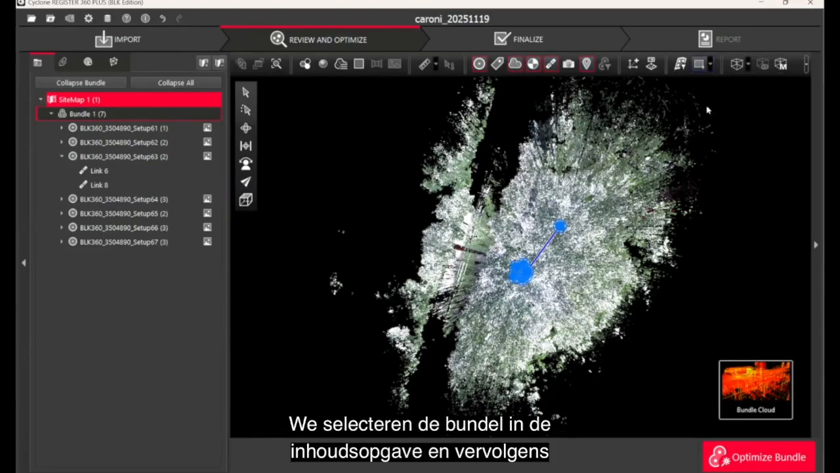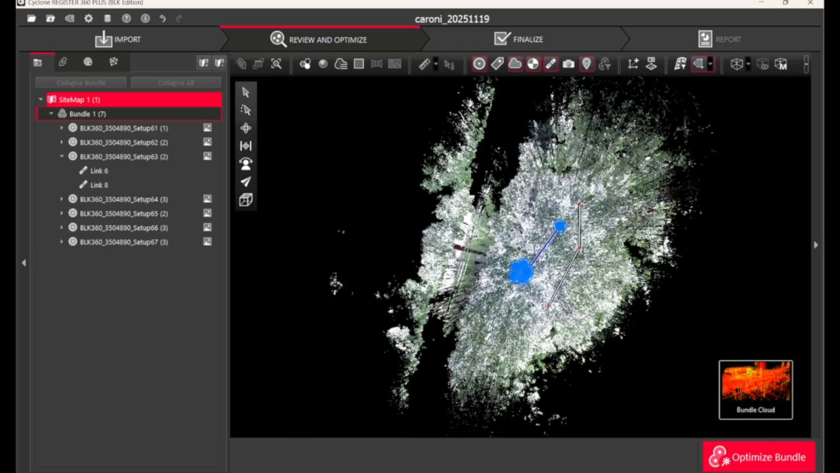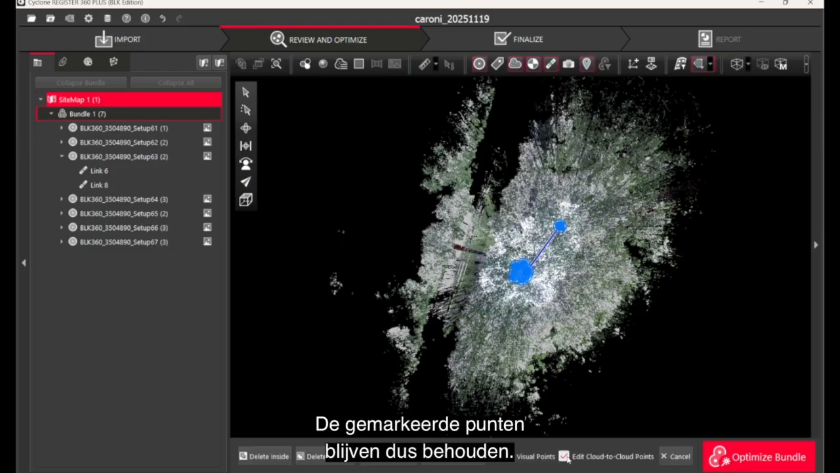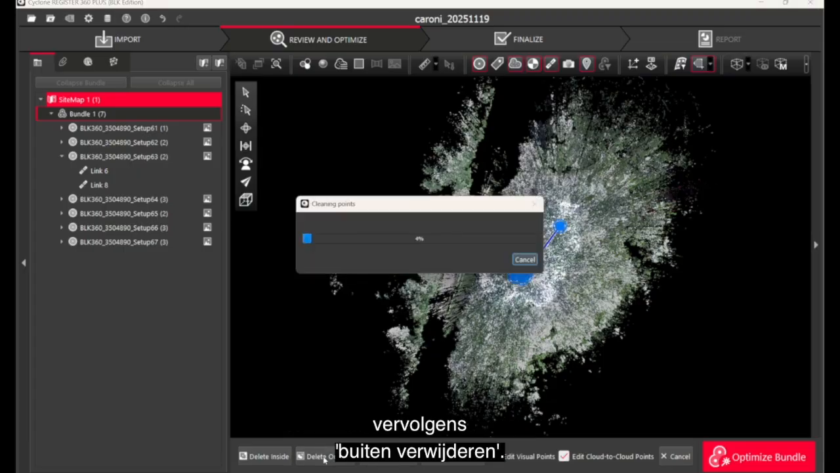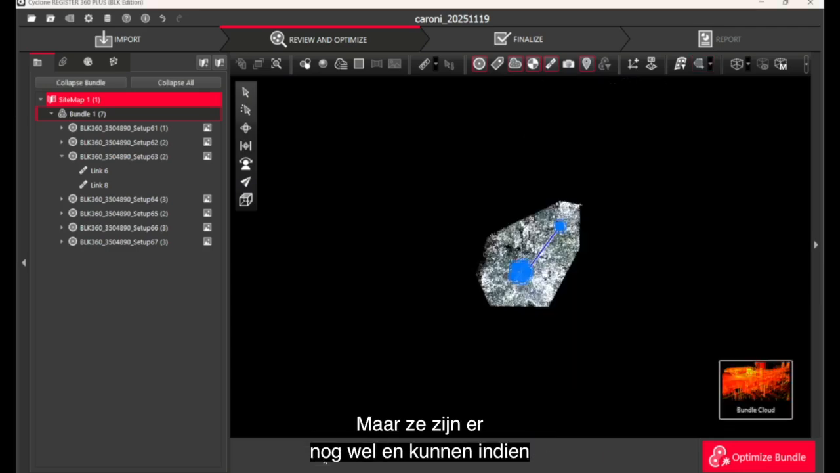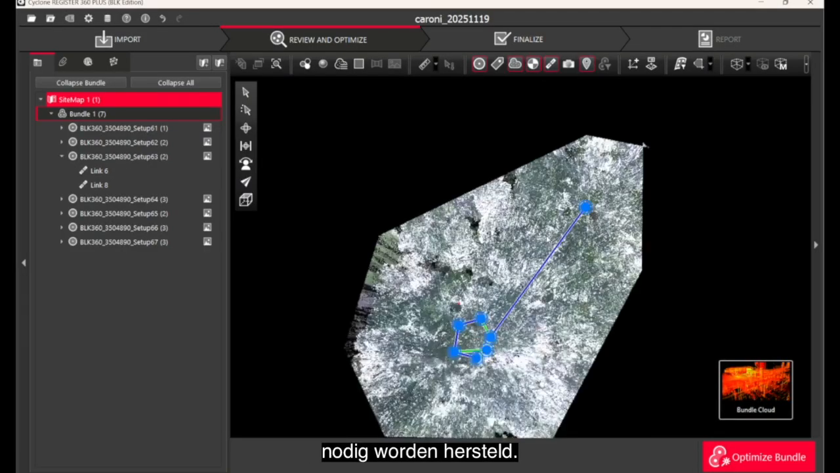So we select the bundle in the table of contents, and then we select polygonal option, and we draw a polygon around the points that we would like to keep. So the highlighted points will be kept, and we select edit cloud points and select delete outside. So all the points outside of our polygon that we just created will be deleted. Remember, these points aren't actually permanently deleted. They are simply removed from our visual field of view, as well as this cloud-to-cloud datasets. But they are there and can be restored if needed.